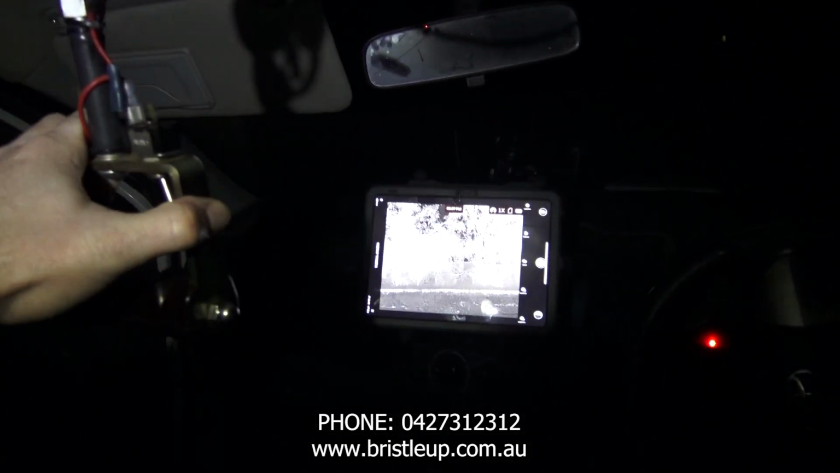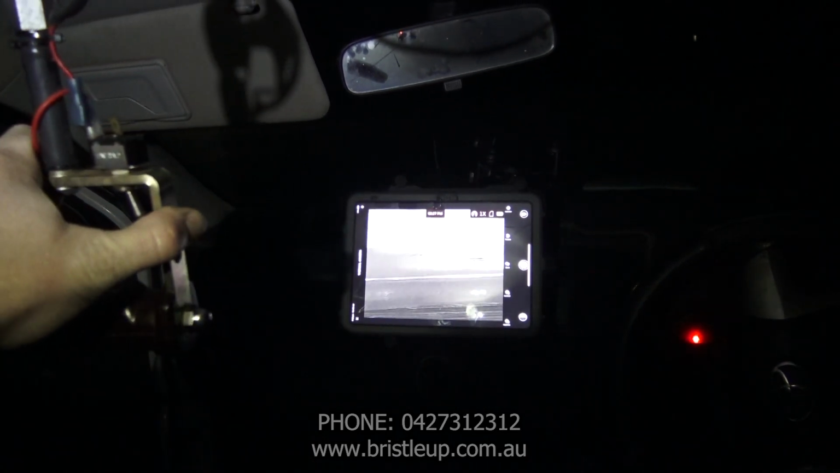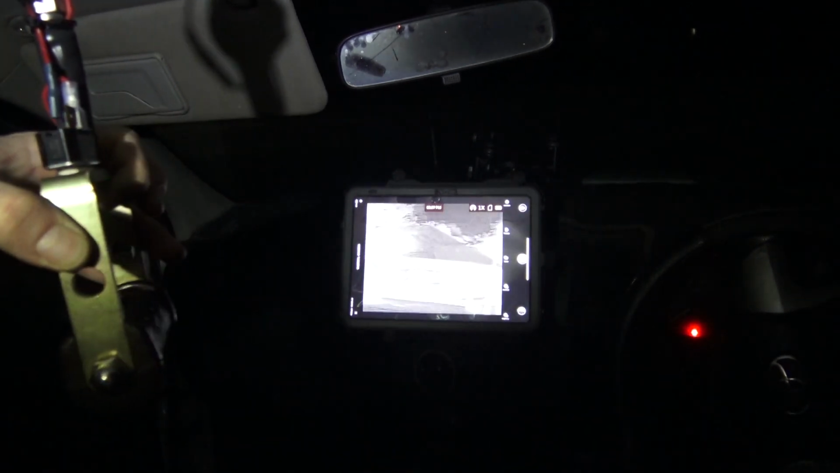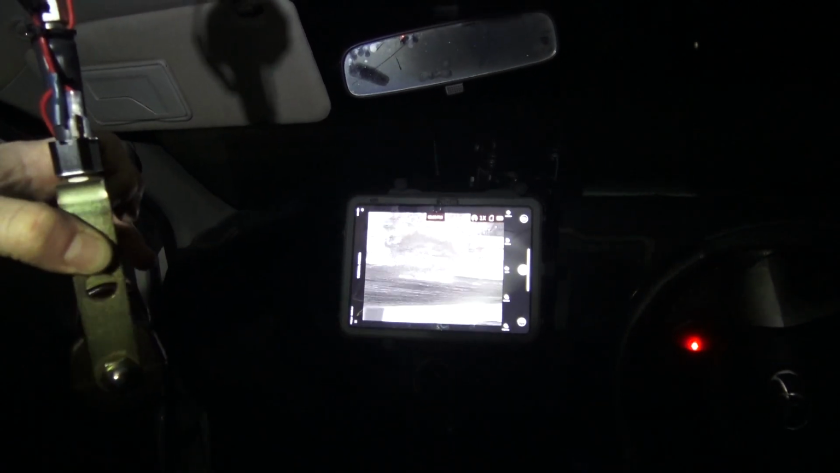Alright, I'm in the back seat here, and I just wanted to be able to show you the tablet and the handle in the camera at the same time. You get your thermal set up, you hook it up on your bracket, you set your tablet up, connect it up to the app, and then you just go hunting and find heaps more animals. It's pretty much the way it goes, especially when things go smoothly.